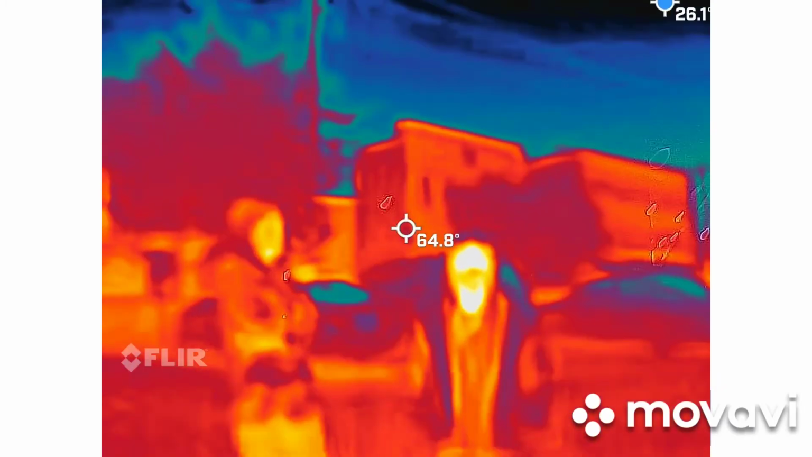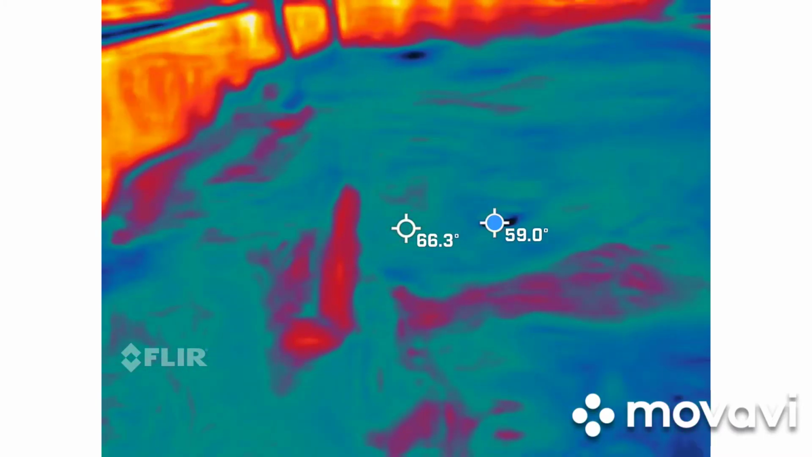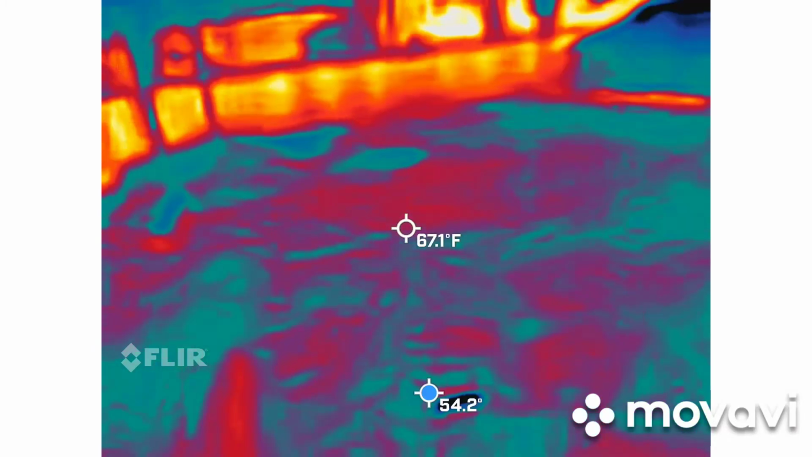Again, with the cameras, stay away from the vehicles. If somebody's going to their vehicle, we're going to go the opposite way with the cameras. As far as getting in between the vehicles, we're not going to be doing that either.